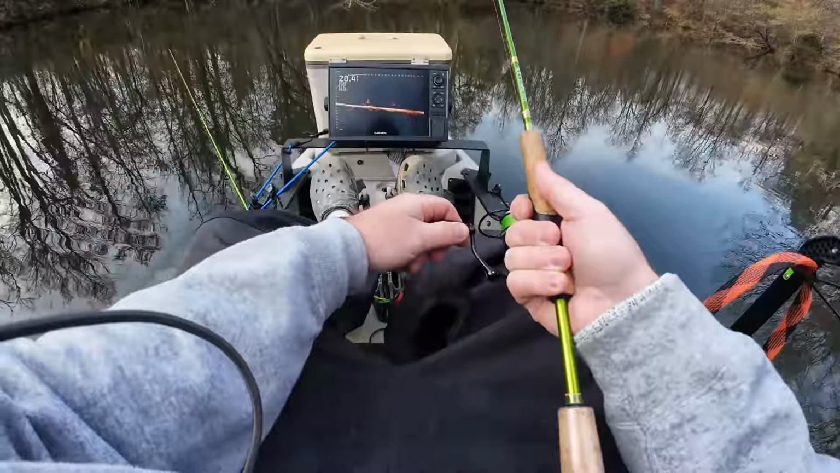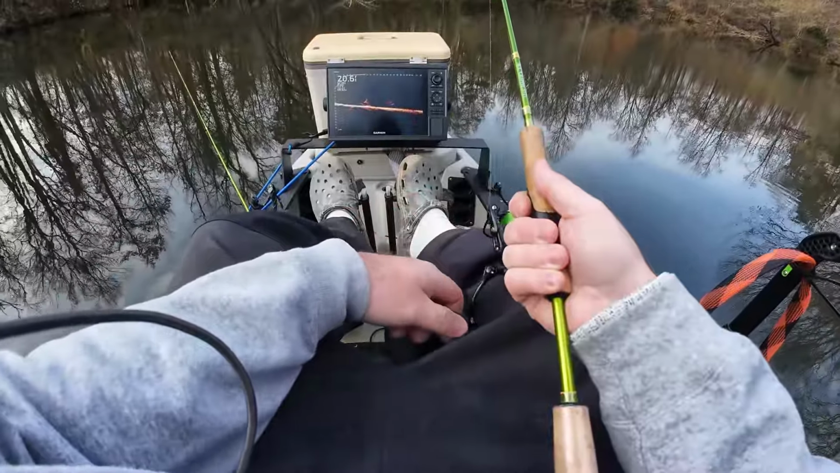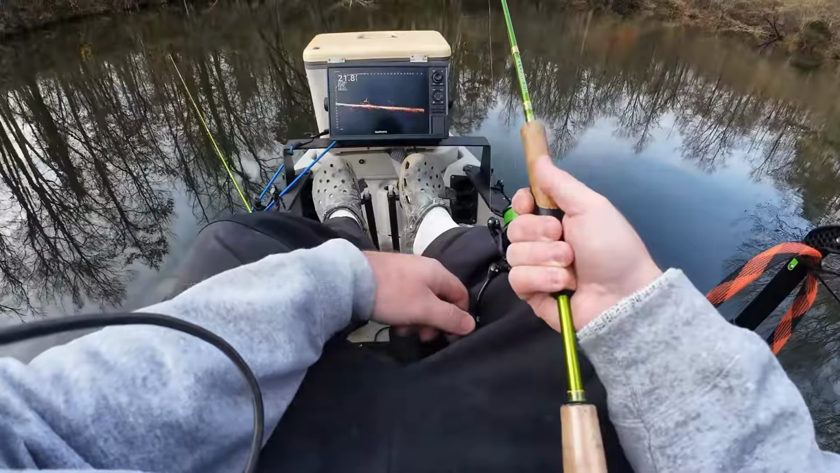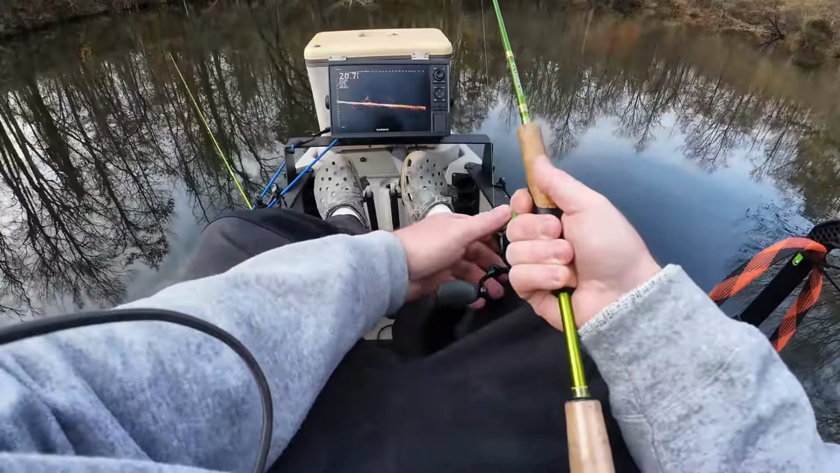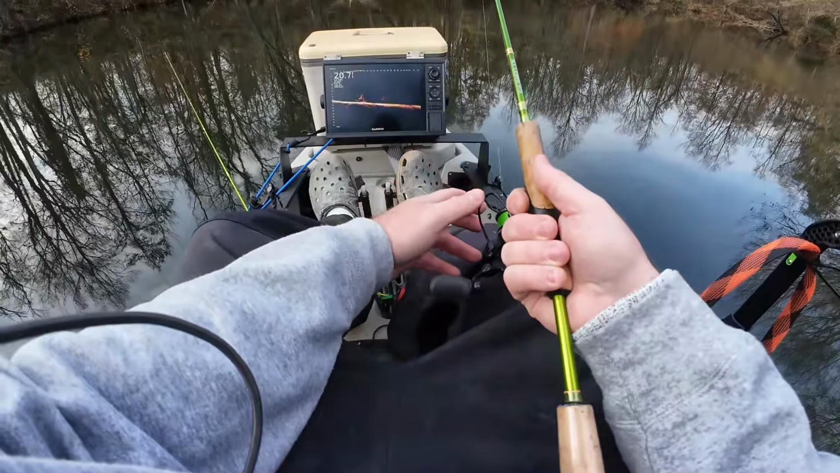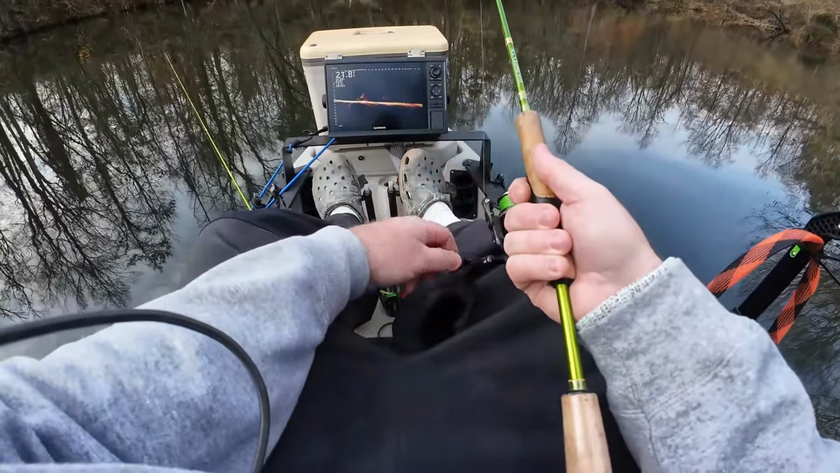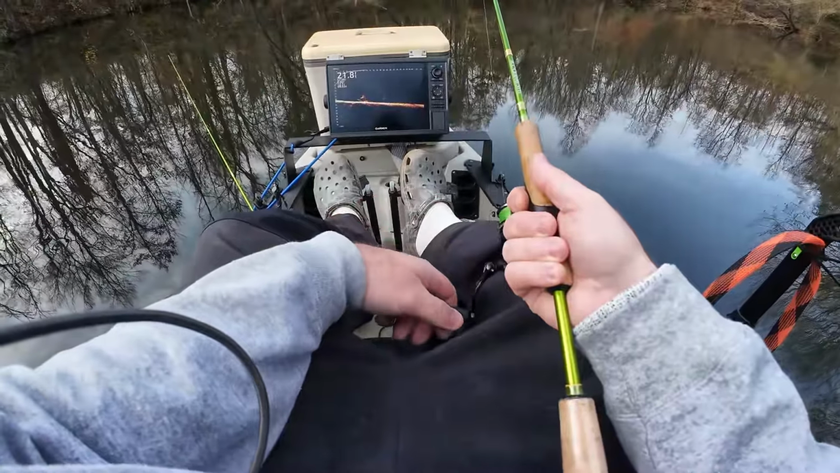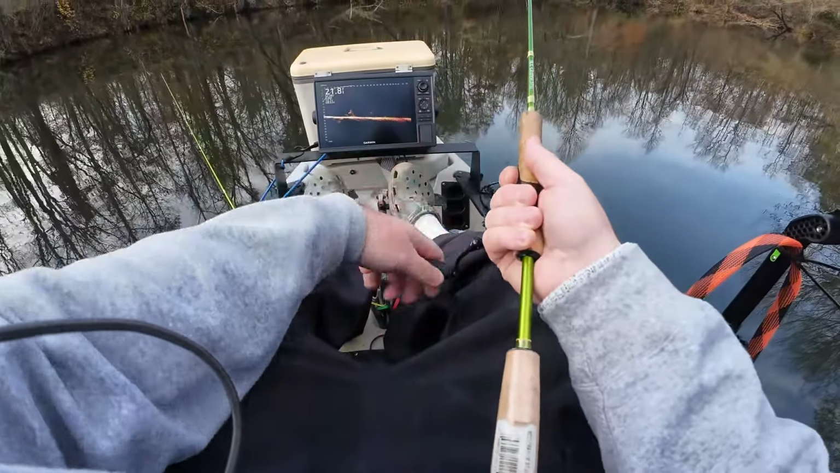Looks like there's some more in it, but are they crappie or are they holly bass? I ain't doing that now. 3 more. Ain't nothing coming out of it.